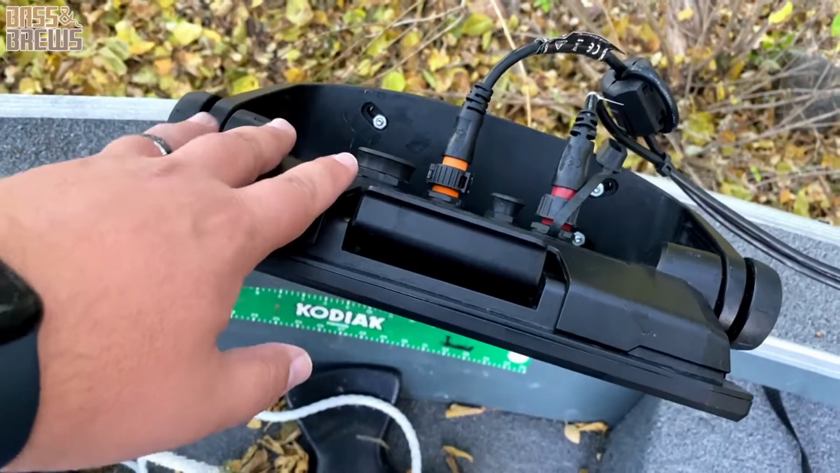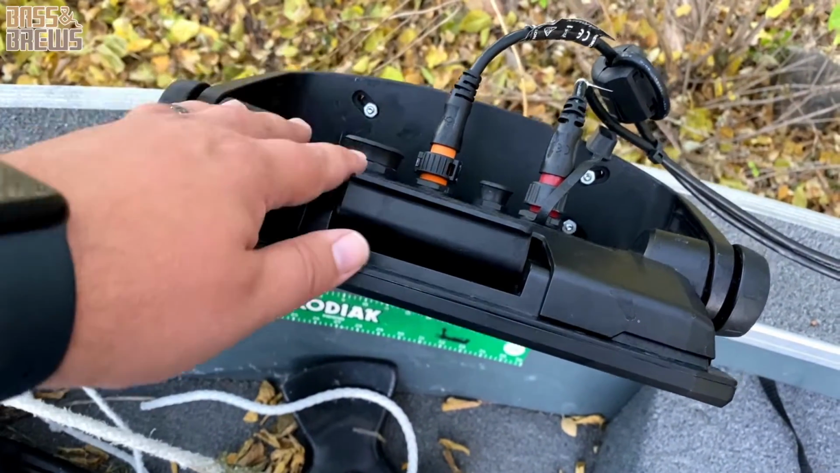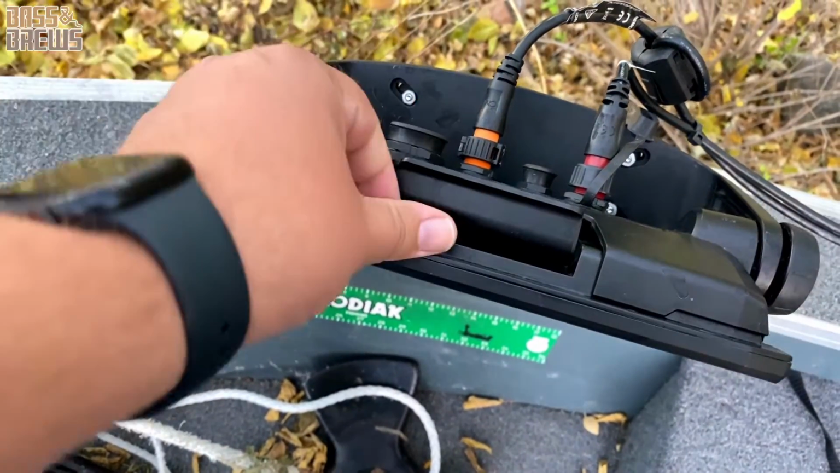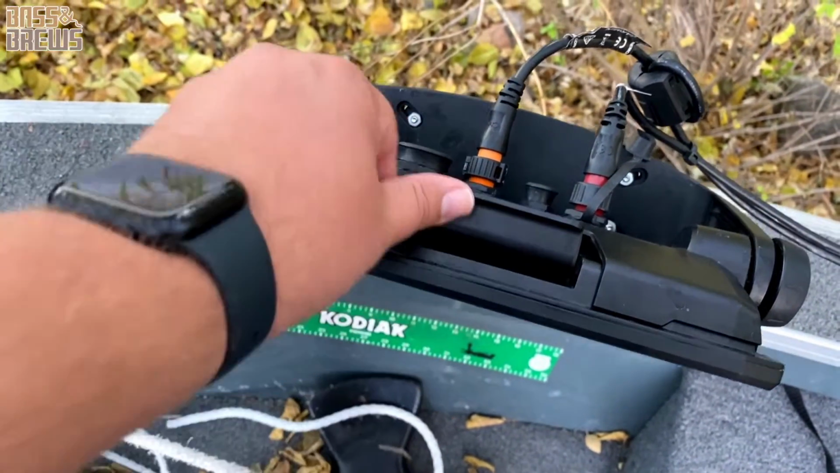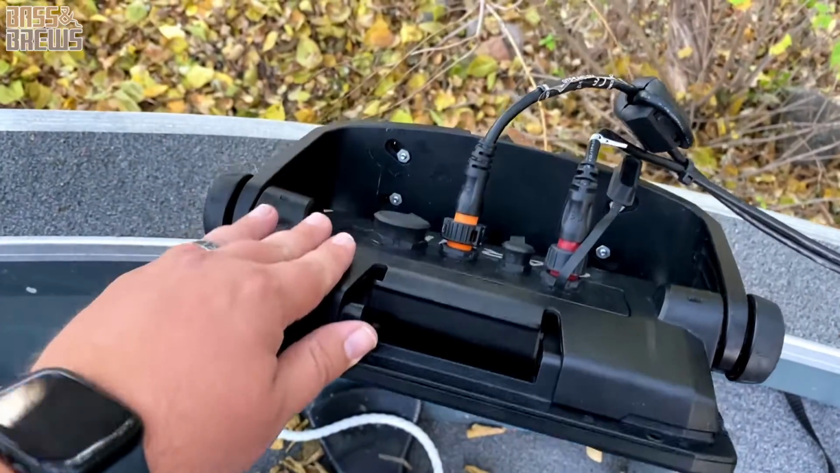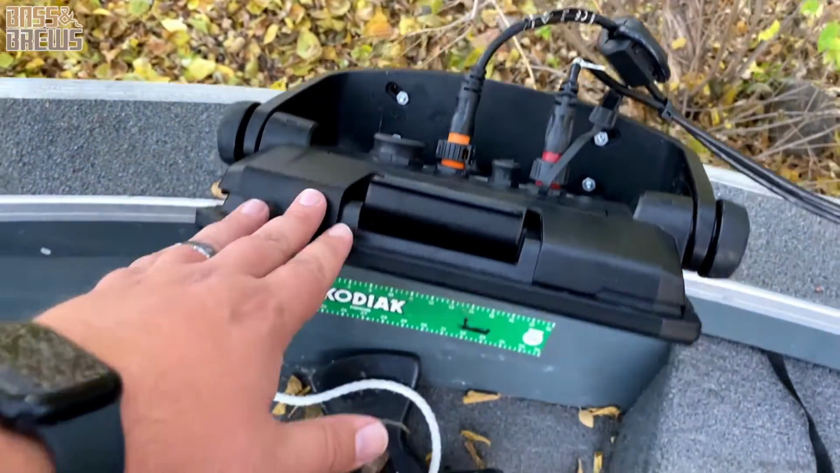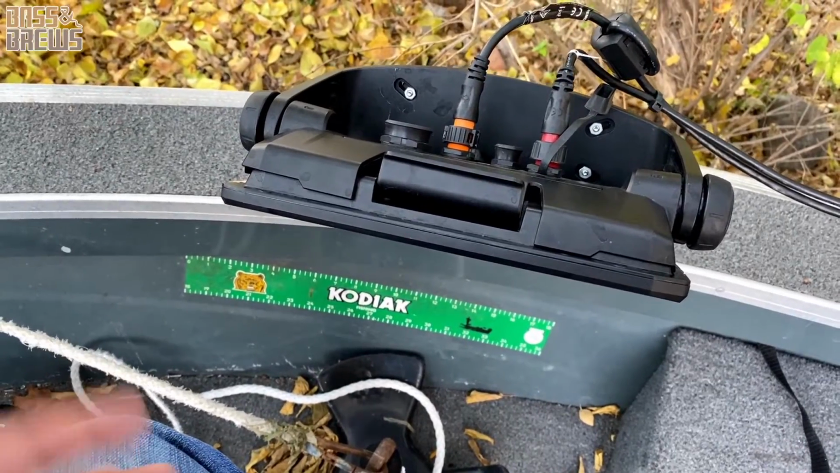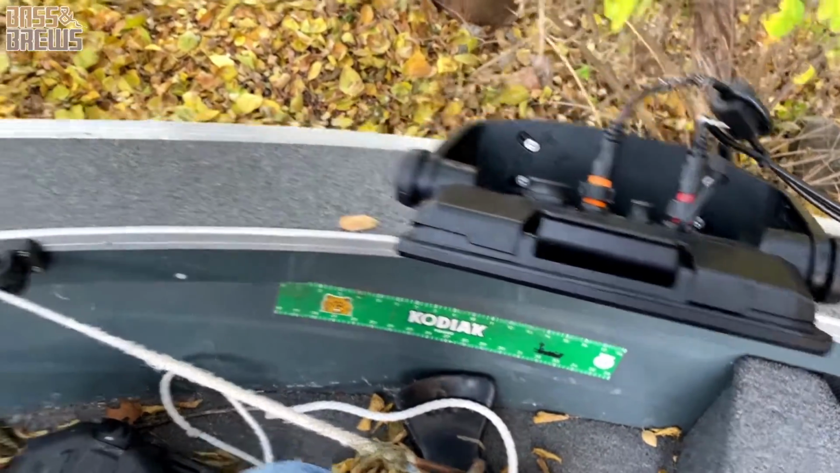Another really great feature on this Garmin unit is this quick release bracket. On this bracket, all I have to do is push this piece back and then pull forward on the actual unit itself, and it'll break away from this piece that stays on the boat. So it's really easy to take this off, take it inside, keep it safe, and keep it from getting wet and things like that.